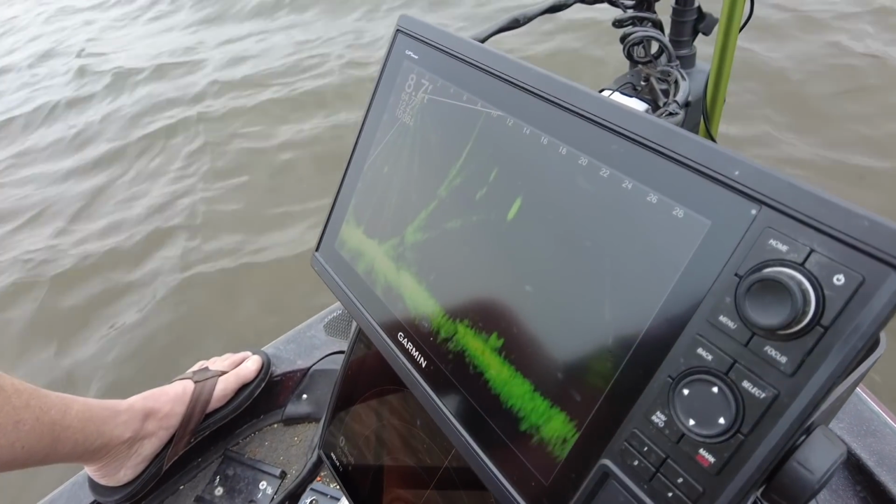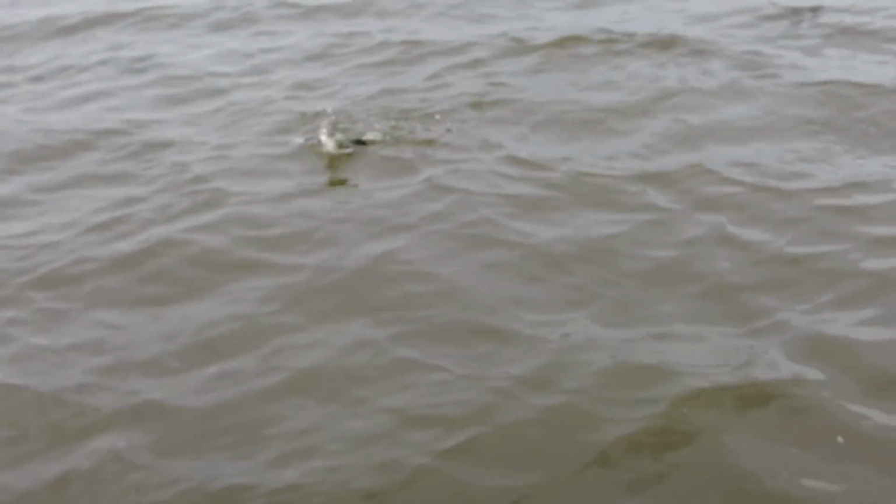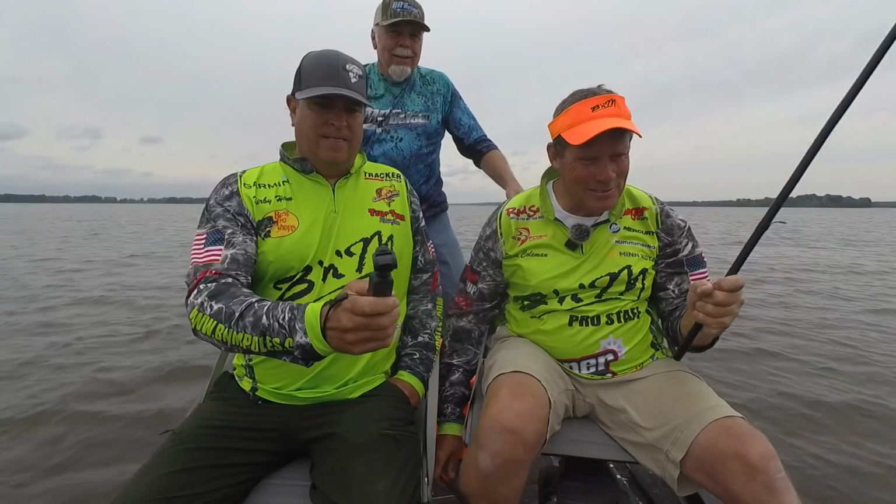Let's just drop it right in front of him and see if he reacts to it. He's got a little roundness to him. Right about there. Here he comes. Oh, he's looking at your split shot. Yeah, he's looking at the minnow now. Uh-oh. There you go. Golly. I can see your line moving when he's about to eat the minnow now. Yeah, that's a good one. He's a pretty good eater.